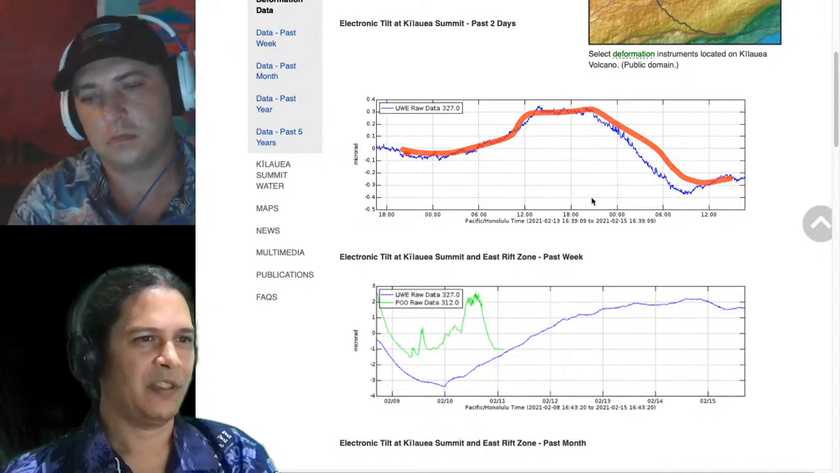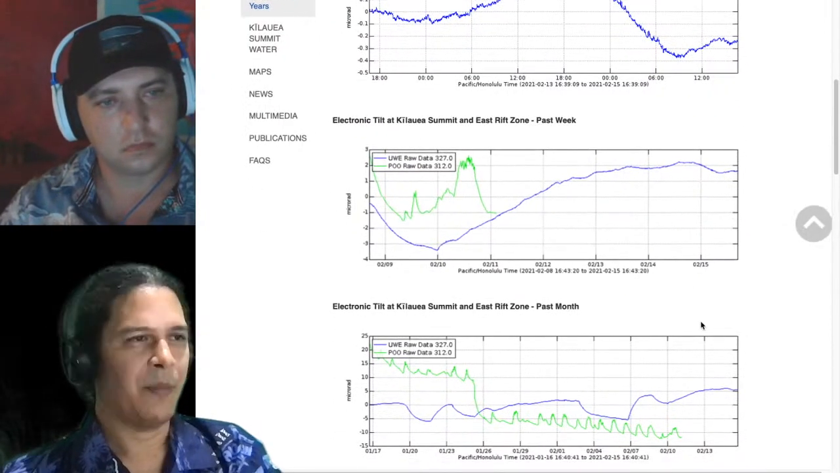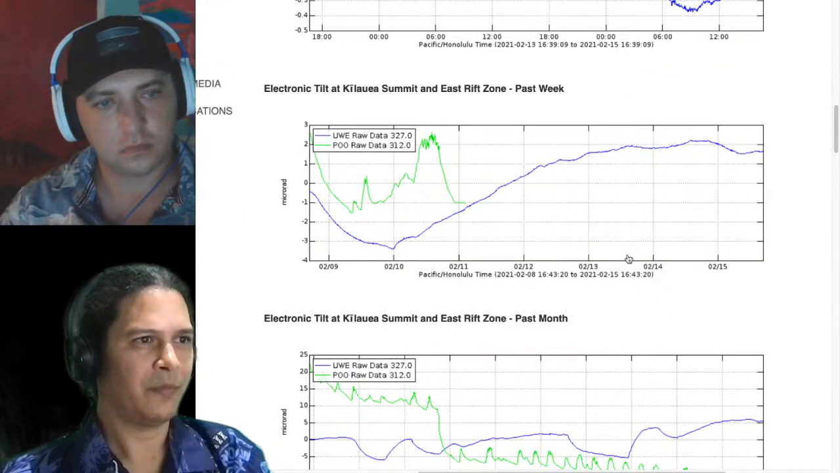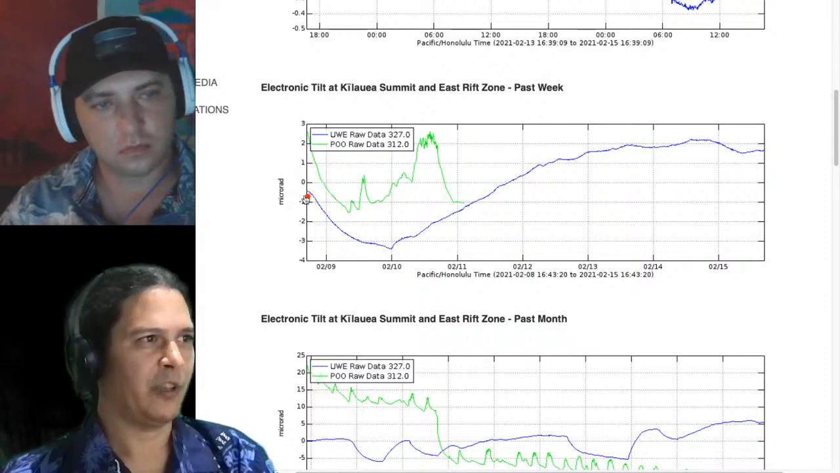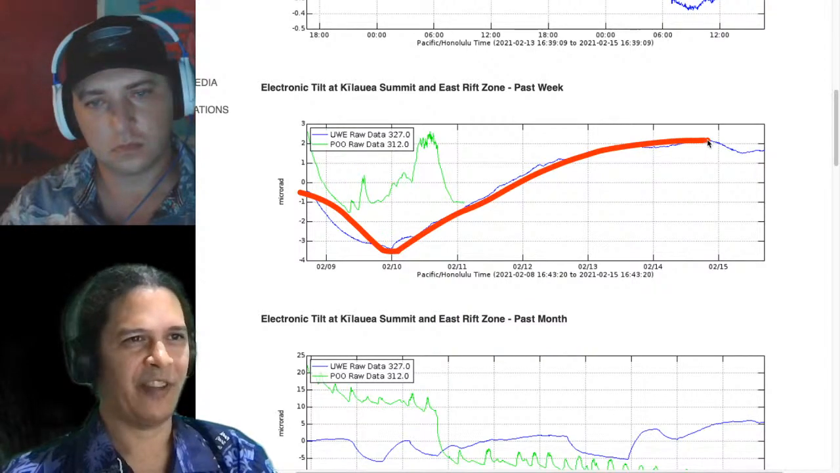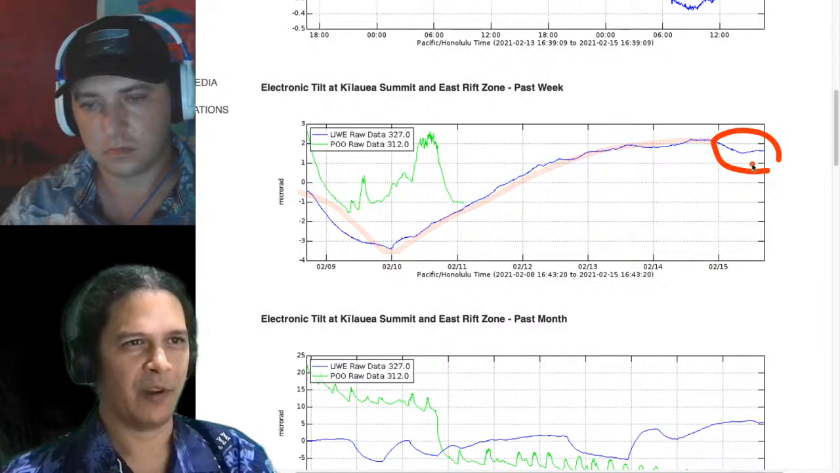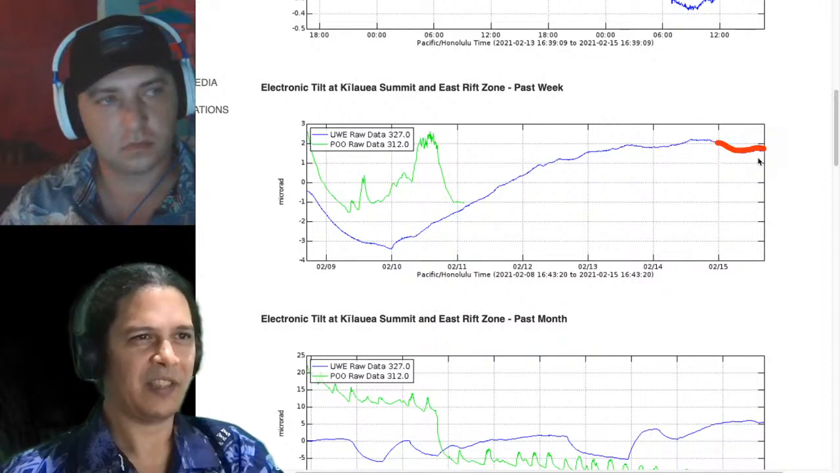But all of this is, if we zoom out and look at the past week, right over here, coming up from that larger deflation event we had, we'd come up from minus 3.5 microradians to positive 2, so 5 microradians total. And we're zoomed into this last little bit right over here. We're kind of just wiggling down and up a little bit. So really fairly stable and not a whole lot of change.